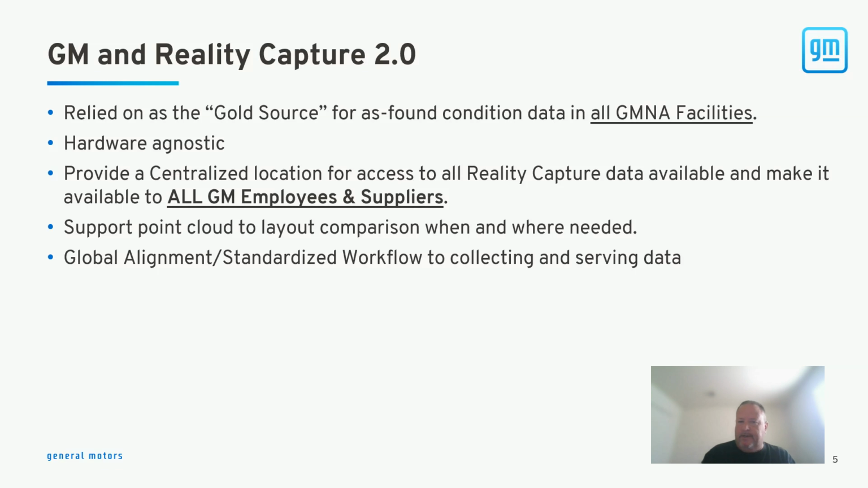And we didn't want to just do that one time. We wanted a platform that gave us the ability to maintain it over time. We didn't want the one and done approach that we had been following for the previous 10 years, I guess. Next, we wanted it to remain hardware agnostic.